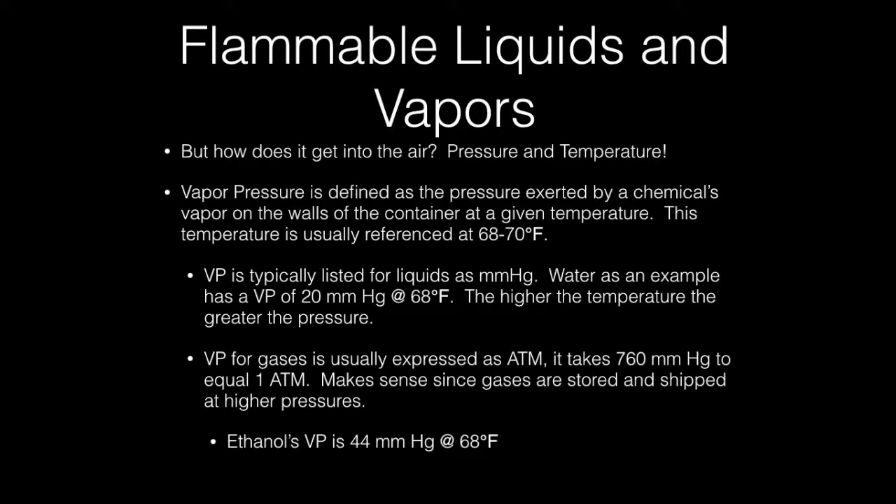Vapor pressure is typically listed for liquids as millimeters of mercury. Water, as an example, has a vapor pressure of 20 millimeters of mercury at 68 degrees. But the most important part to remember is that temperature influences pressure. The greater the temperature, the greater the pressure.